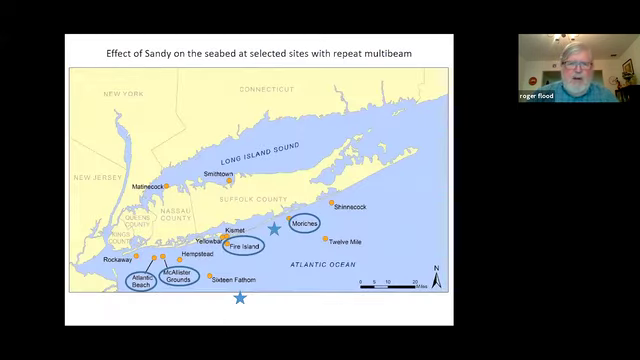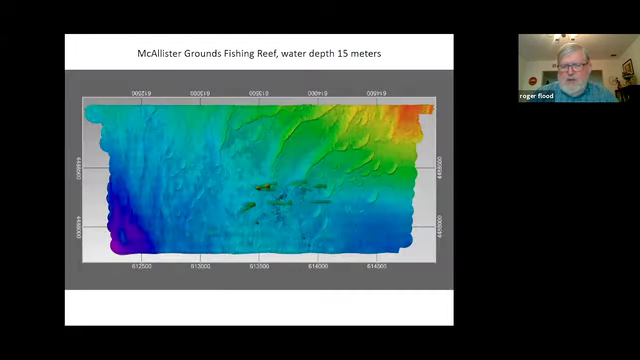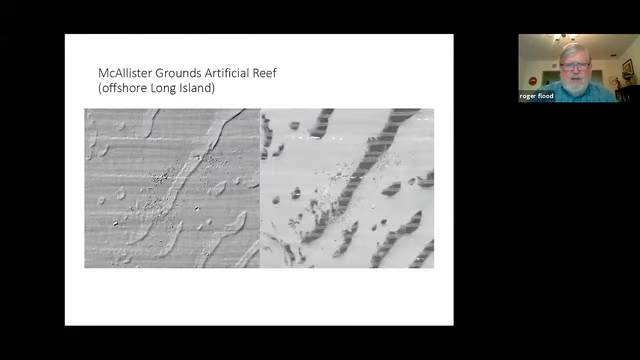All right, so McAllister Grounds is quite close to that. And in this case, it's quite a bit sandier, slightly shallower. And these ridges are sort of a fine sand, and they show up as the darker backscatter, and they're on a gravel bed, which shows up as the more reflective seafloor.